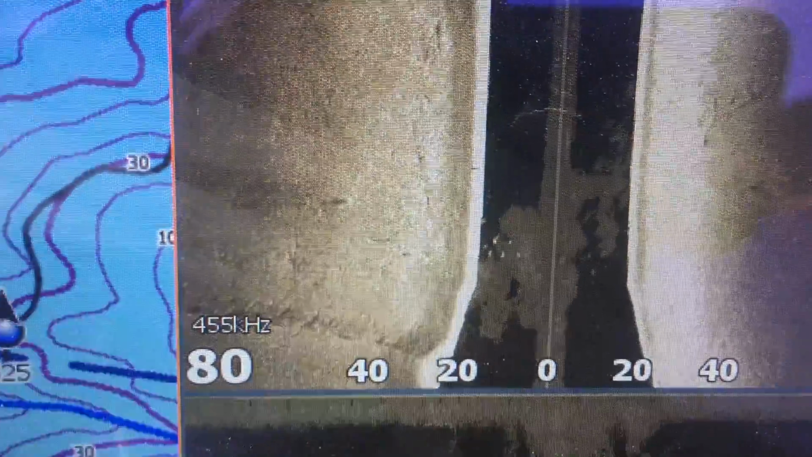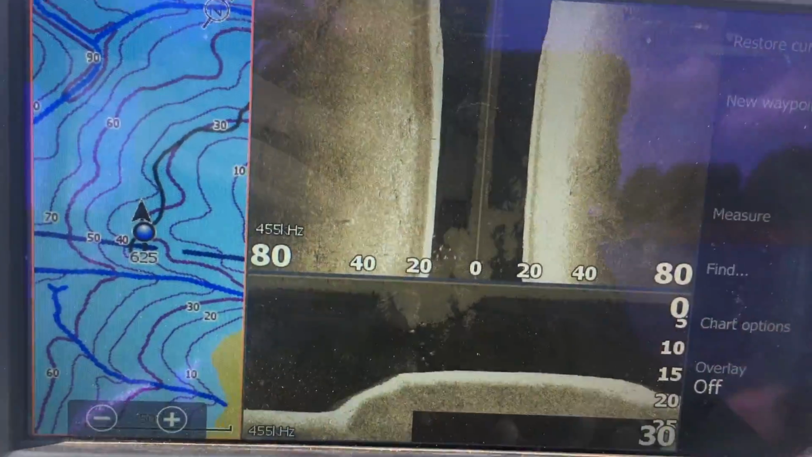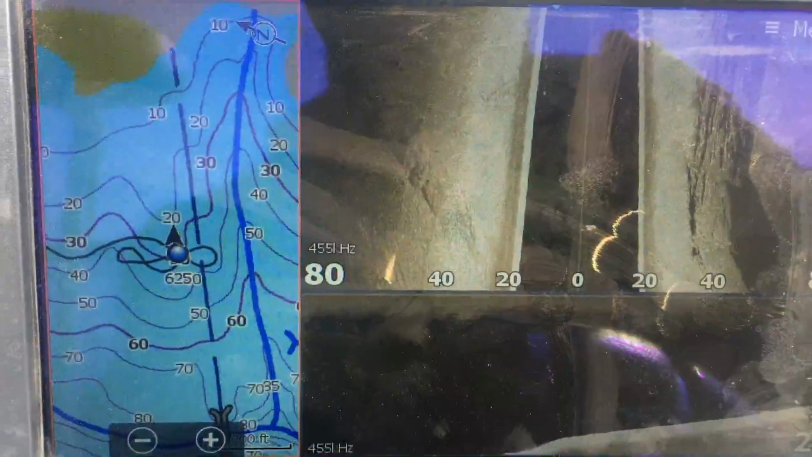You see there's a couple fish right there. You see there's a picture of a couple fish right there on the bottom on structure scan. Little wild spotted bass, most likely.